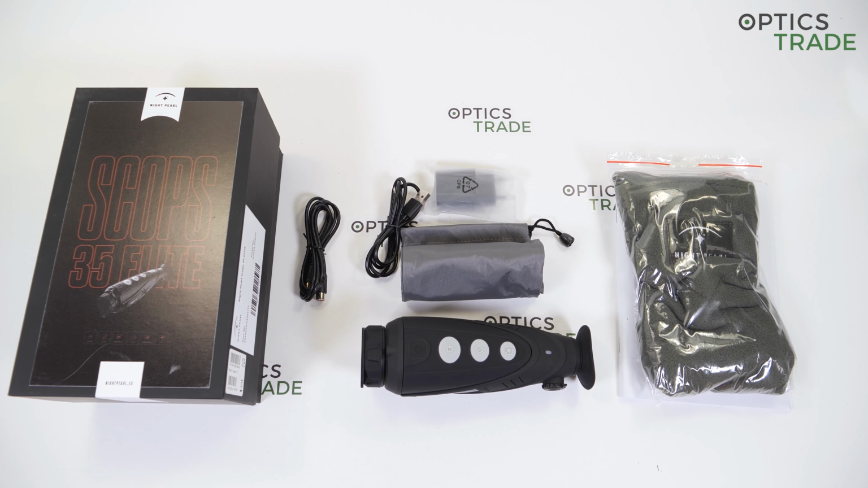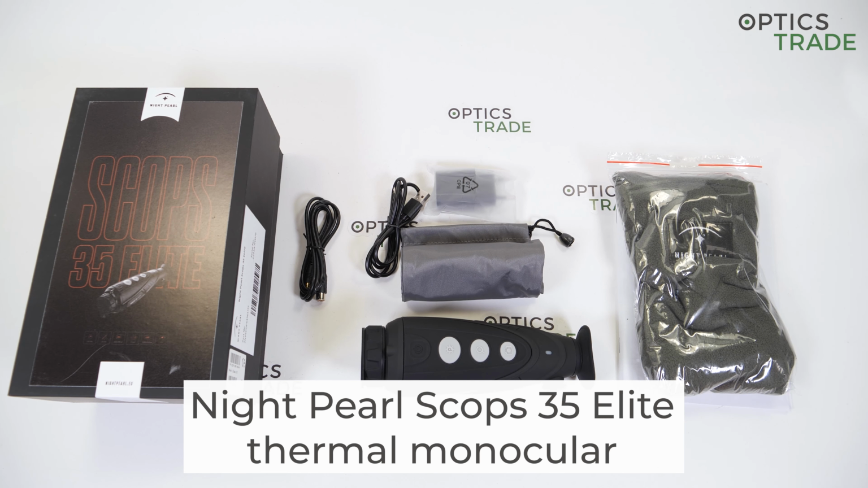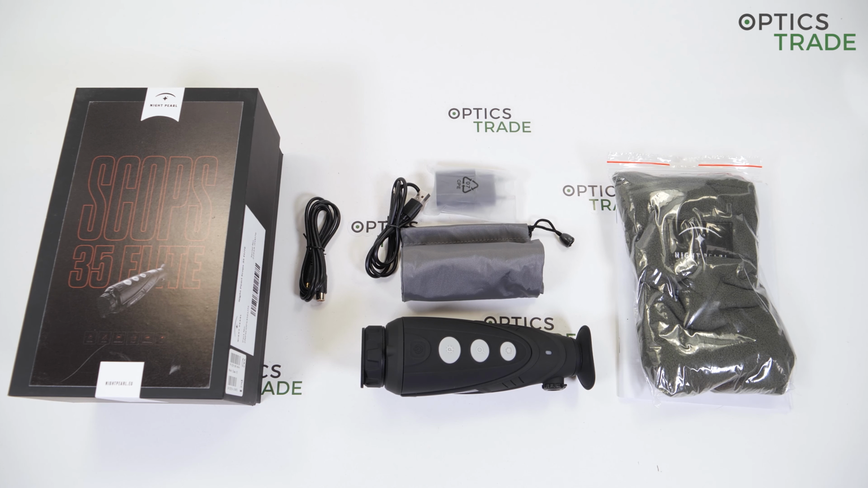Hello from Optics Trade. We're going to take a look at another handheld thermal monocular today, made by nightpearl. This is the SCOPS 35 Elite model, which was launched in 2020. nightpearl is from Czech Republic. The company was founded in 2000.